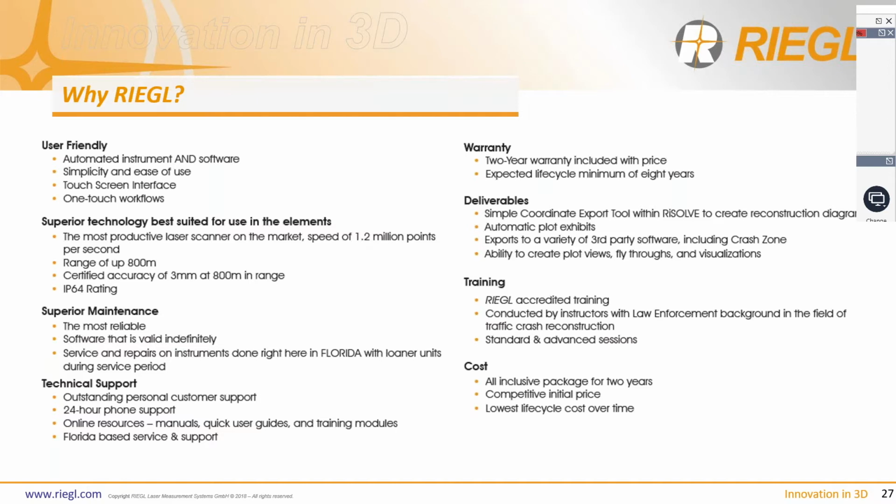The first one is that we're user friendly. Again, the one-touch workflows, touchscreen interface of the hardware, easy buttons to use in the software. We just want to make it as easy as possible, so that every investigator on your team can use the software, can use the hardware, can go out and be deployed to a scene at any point of the day when it is needed.